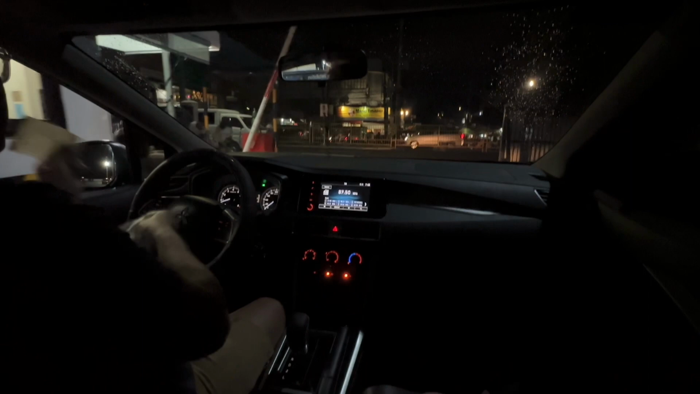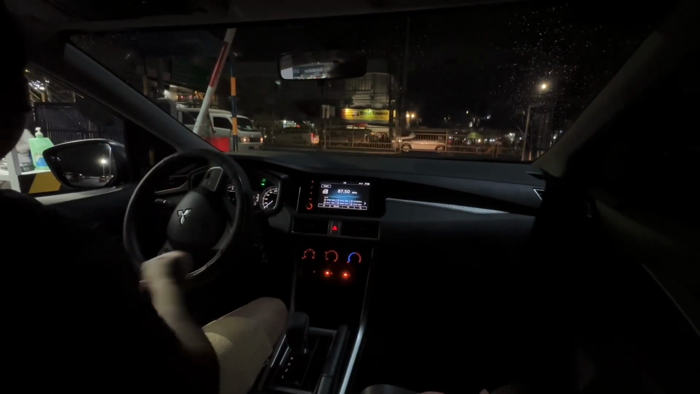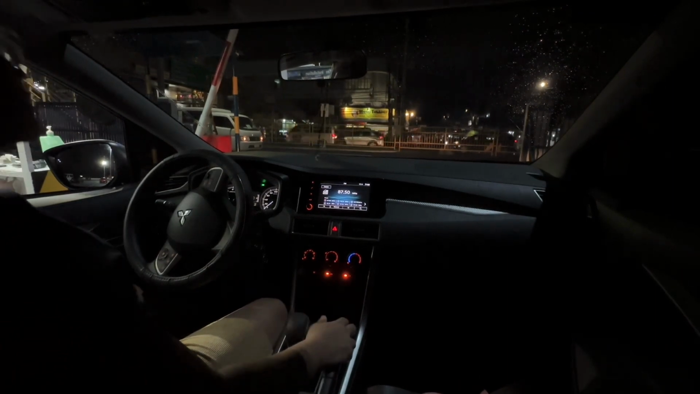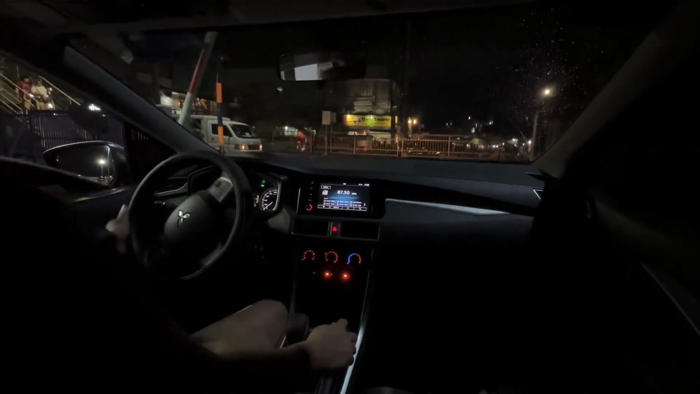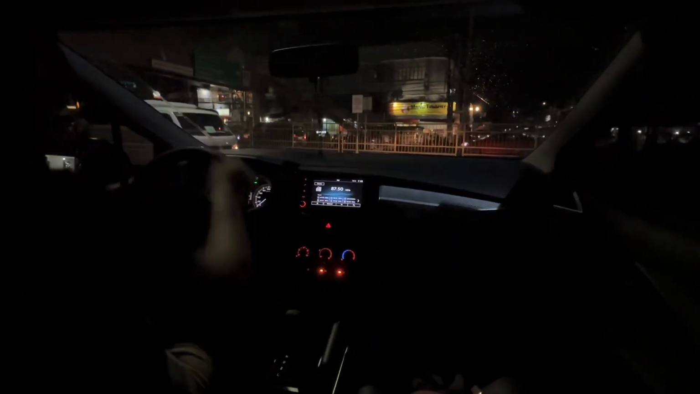So okay lang yan. Pero itong sa windshield niya, although makikita nyo na sa camera na medyo malinaw siya, kapag nag-drive kayo, yun medyo madilim talaga siya sa gabi.